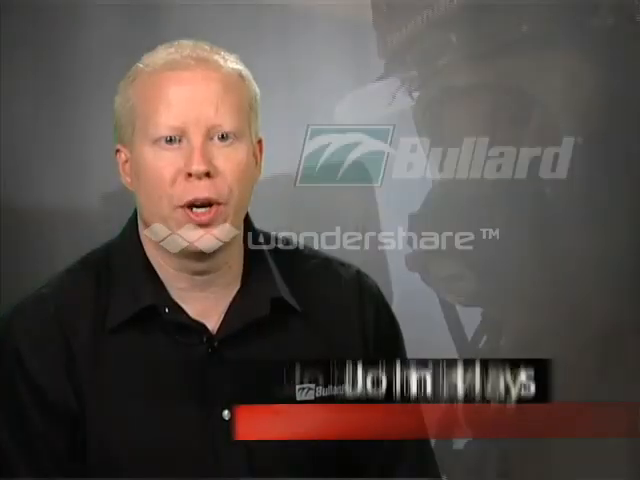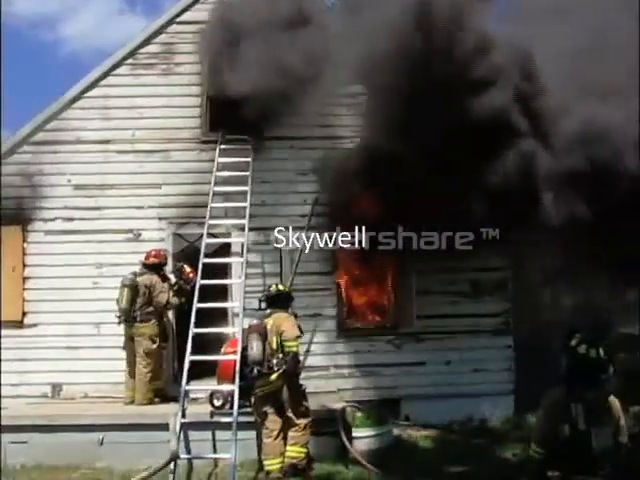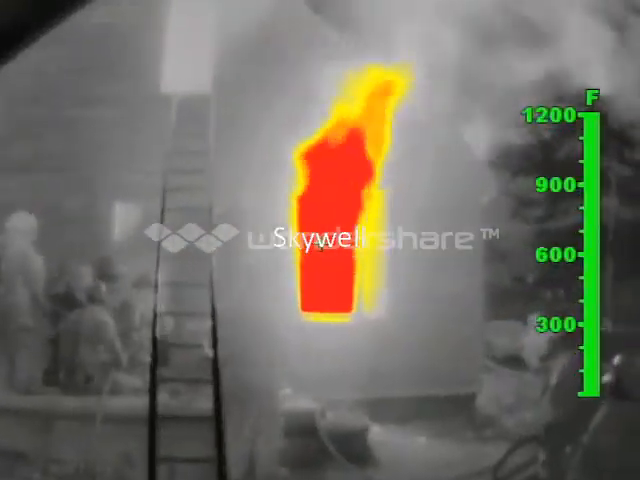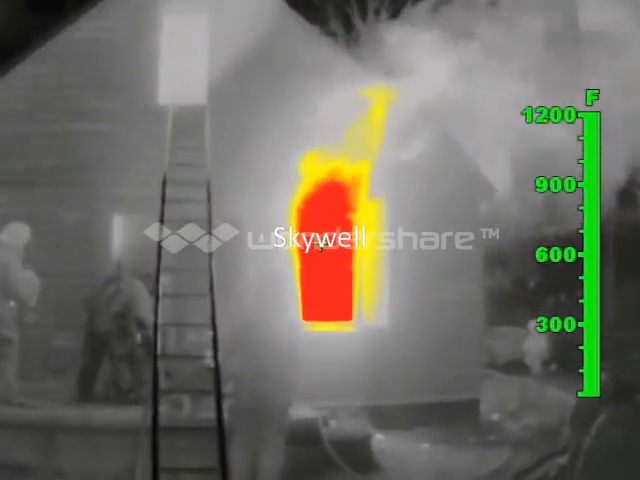Bullard has chosen to go with just three colors, yellow, orange, and red, for simplicity reasons. We could have all the colors of the rainbow on the thermal imager if we wanted to, but this really supports the training and instincts of the firefighter. We want to show the firefighter what is abnormal, and trying to sit there and interpret what purple means is probably counterproductive, so that's the reason we do that.